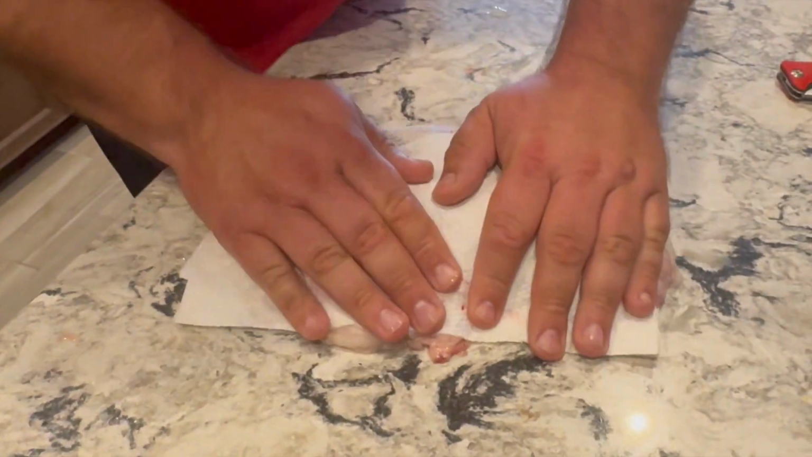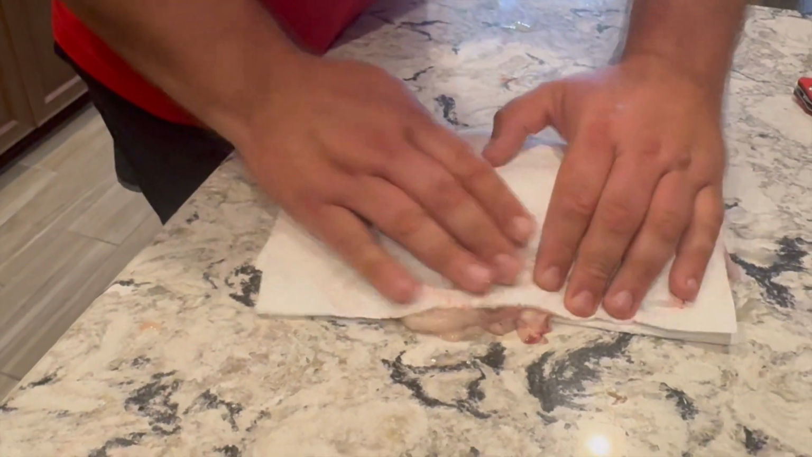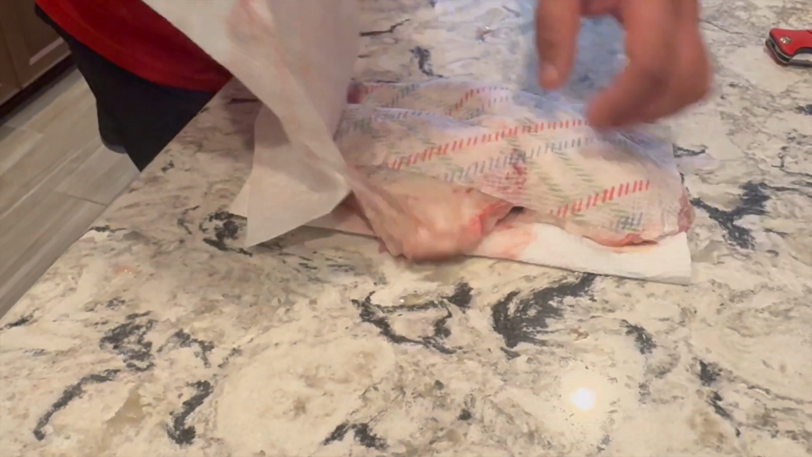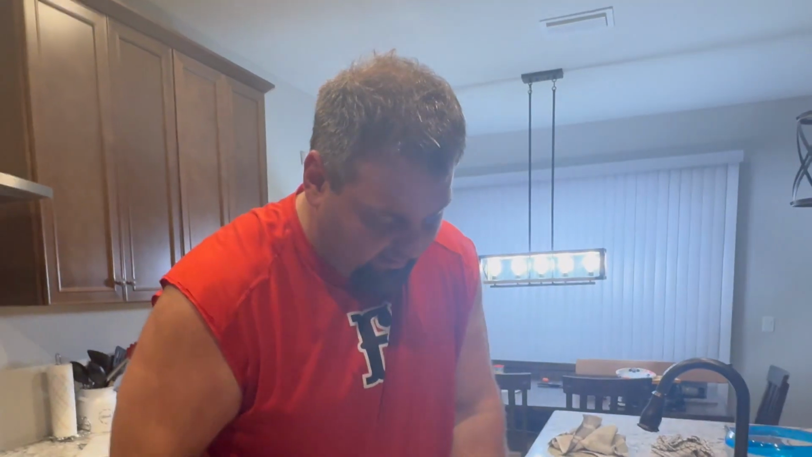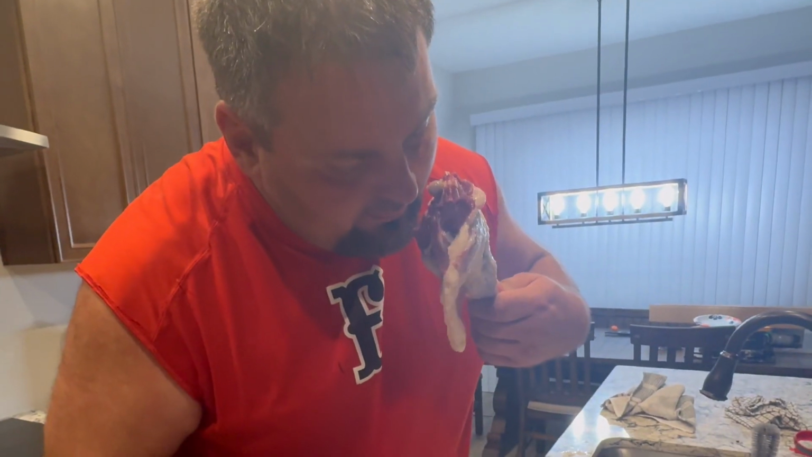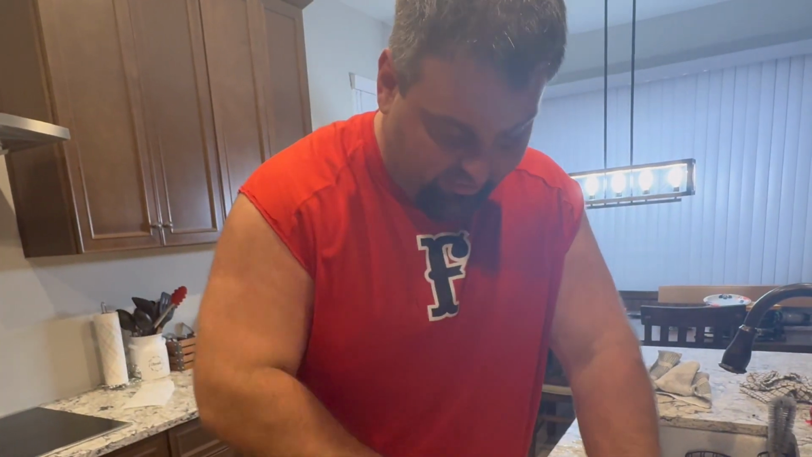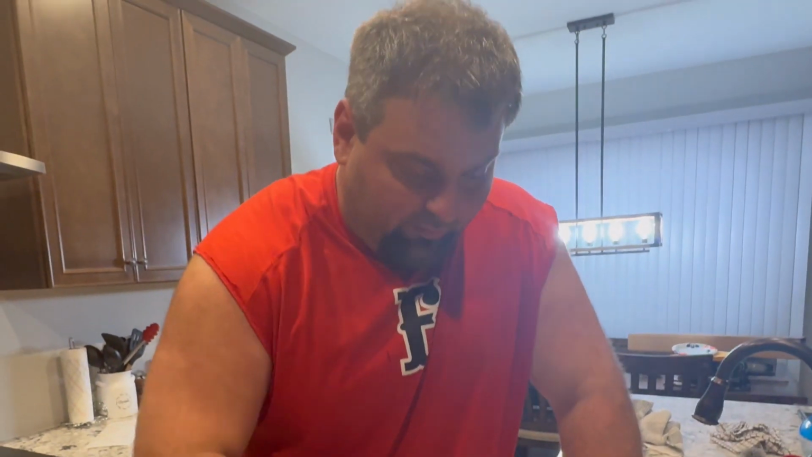So what we're doing is we're just drying it off real good. We washed it, made sure that there weren't any worms or anything in it. So we washed it real good. This right here, it smells just like deer meat. We're gonna keep patting it dry, wrap it in paper towels, put it in the bowl, and put it in the fridge for about 24 hours.